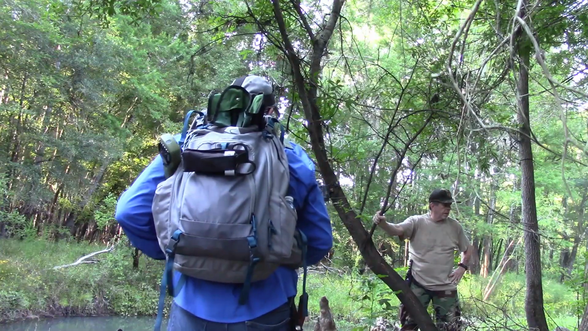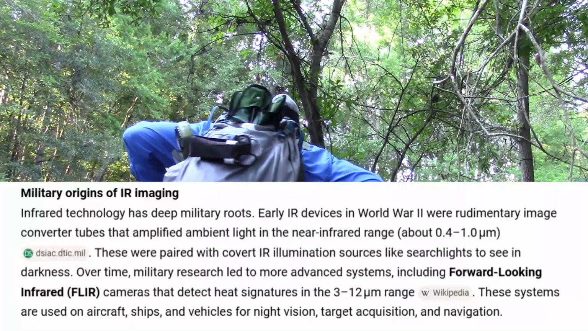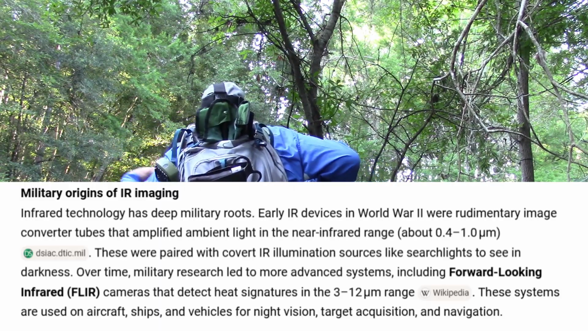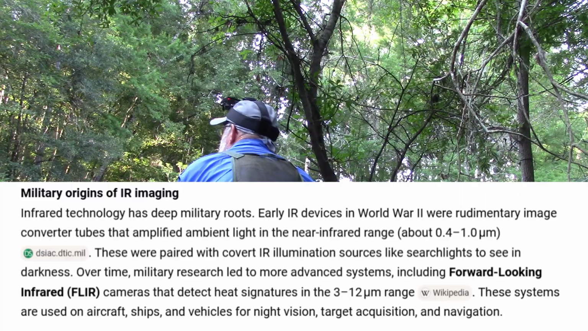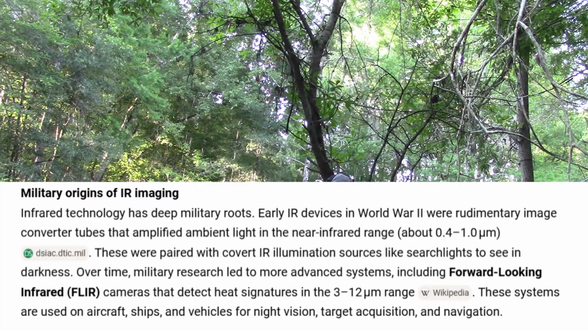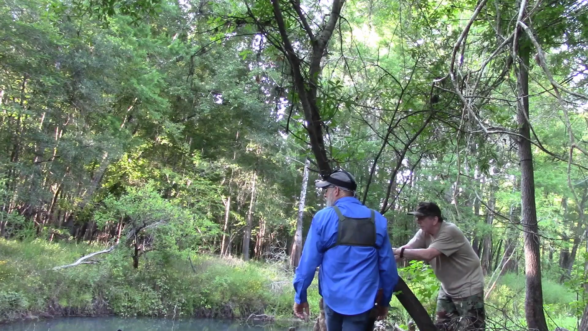Alright, I'm going to show you some things here too. The infrared technology has deep military roots. The early IR devices in World War II were rudimentary image converter tubes that amplified ambient light in the near infrared range. They were paired with covert IR illumination sources like searchlights to see in the darkness.